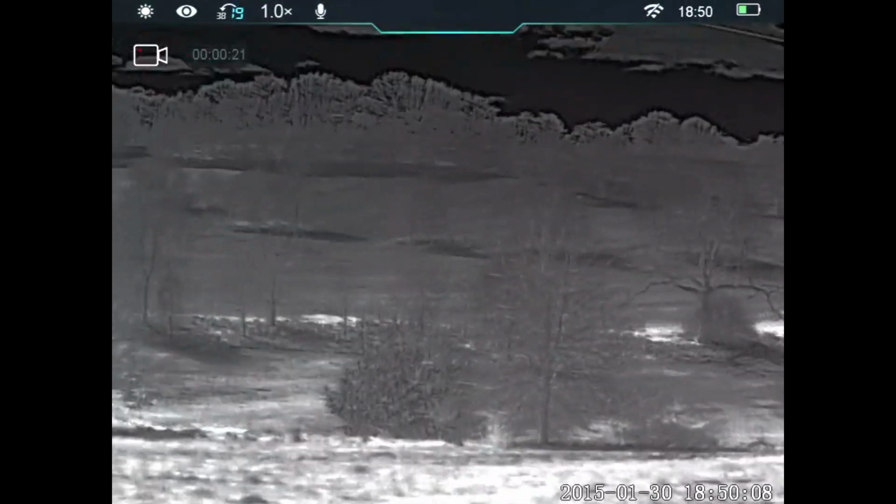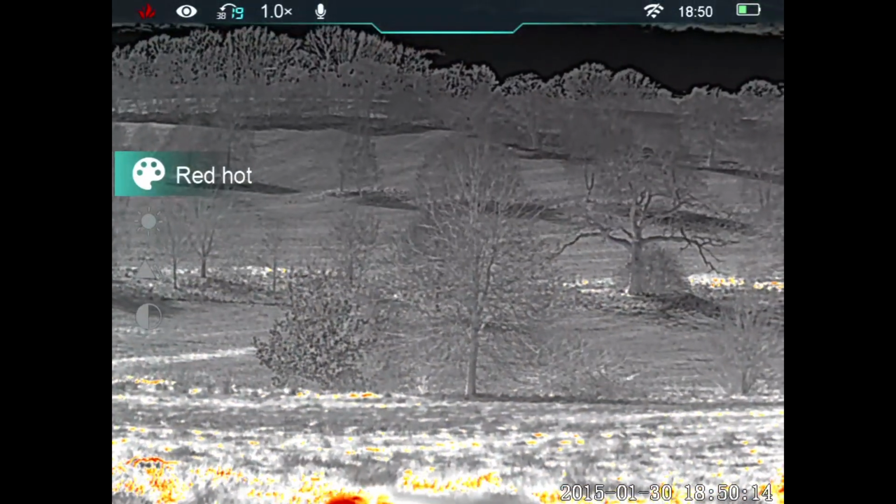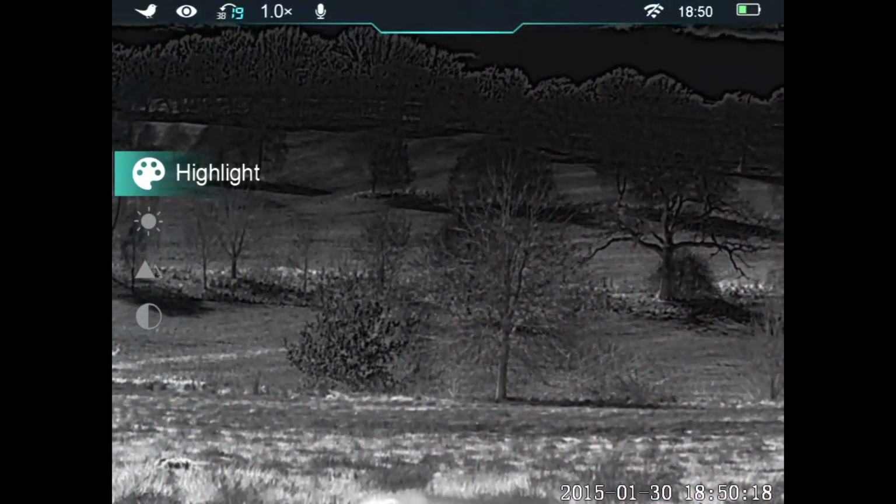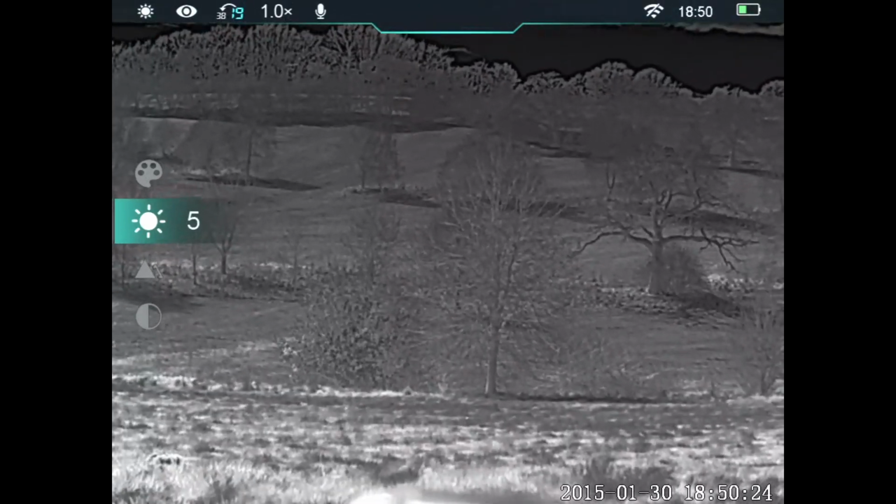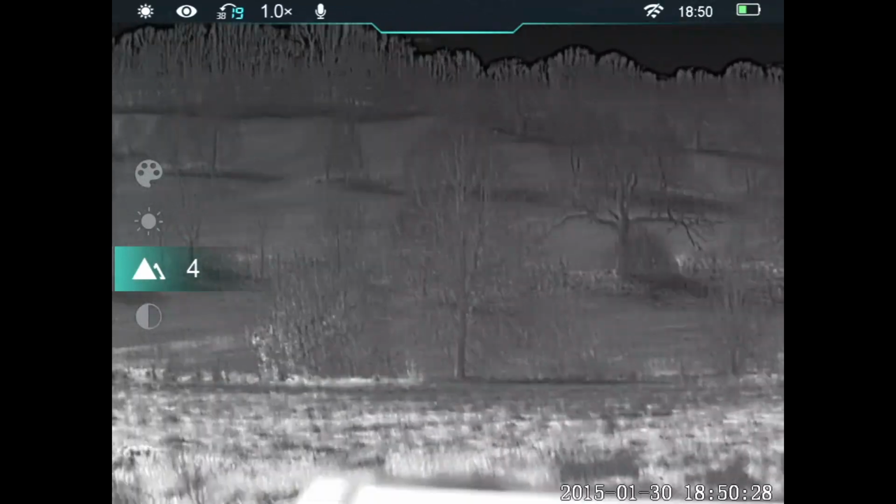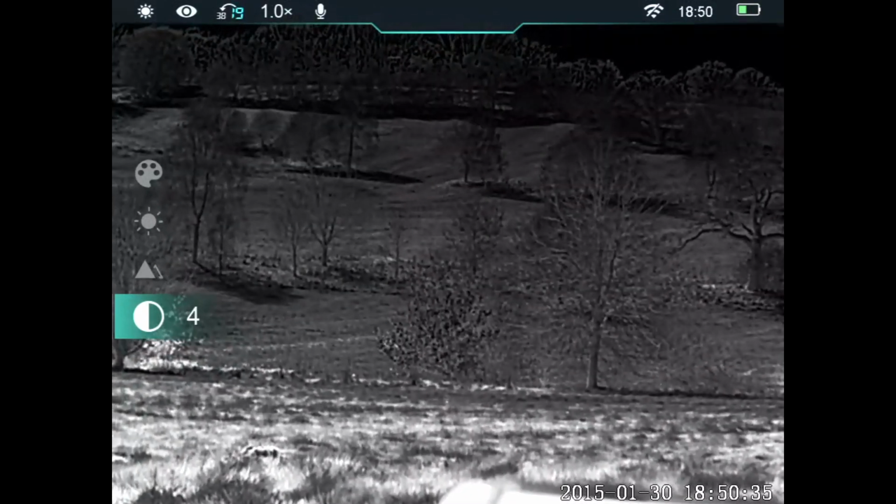We shall change colour palettes for you. So you've got white hot, you've got black hot, you've got red hot, colour mode, and you've got highlight, and then back onto white hot. You can also change the brightness of the overall image, so you can give yourself eye strain. We can also do image sharpness, and we've also got contrast, so you can see it darkens everything down.